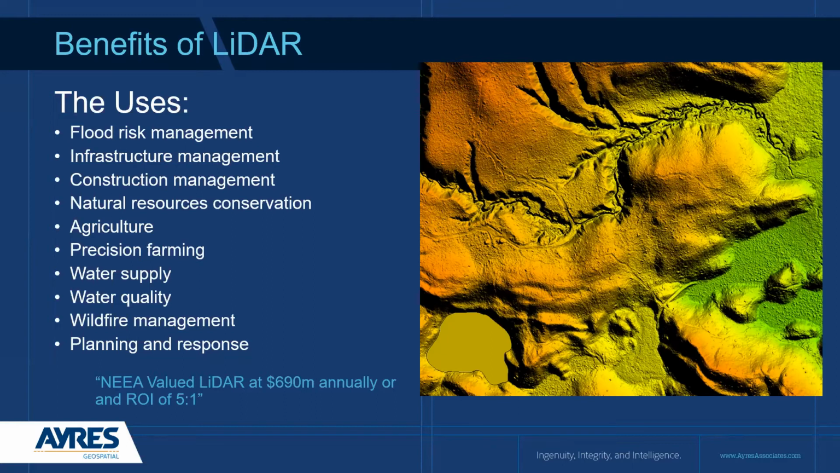All in all, basically every national study pinpoints LiDAR as one of the big data sets with the highest return on investment. The last version of this report said this was a 5-to-1 ratio. So every dollar that is spent on LiDAR data brings back $5 in return when it's actually being used for the purposes it should be.